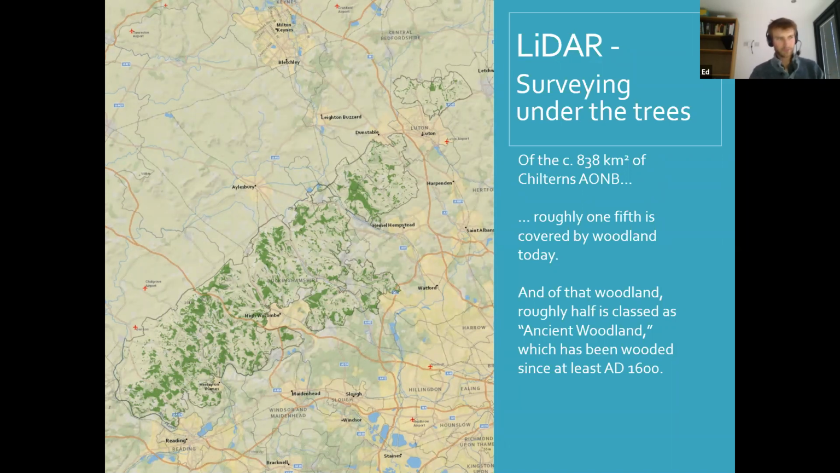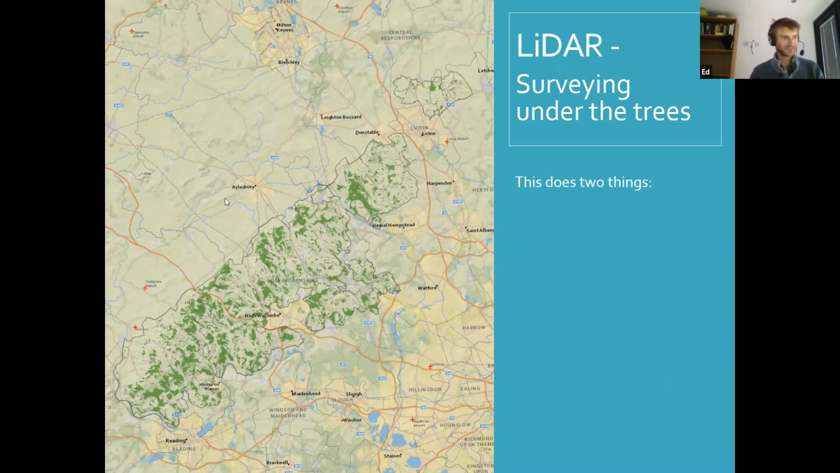Now this 10% of the Chilterns as ancient woodland, 20% as woodland as a whole. This does two things in my mind as an archaeologist. One, this makes archaeological survey very, very difficult. Trying to spot archaeology when you've got dense tree cover is really difficult. Lots of archaeology in this country is found through aerial photography, for example, flying over ploughed fields in hot, dry summers where you can see crop marks or parch marks. We've certainly had a lot of those in the last few years.